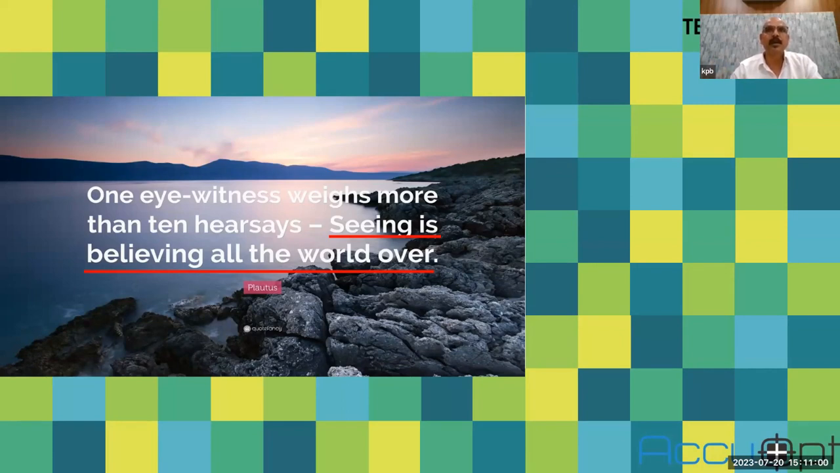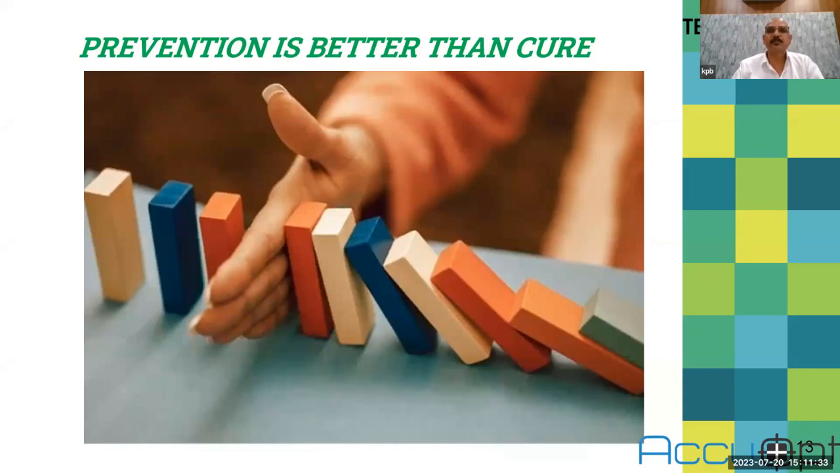Suppose you are an electrical engineer and your subordinate comes and says that such and such motor is not performing well, I feel some problem is there. You cannot identify what exactly he is explaining. But if you see a thermal image of that machine, then you can precisely see what is happening with that equipment.